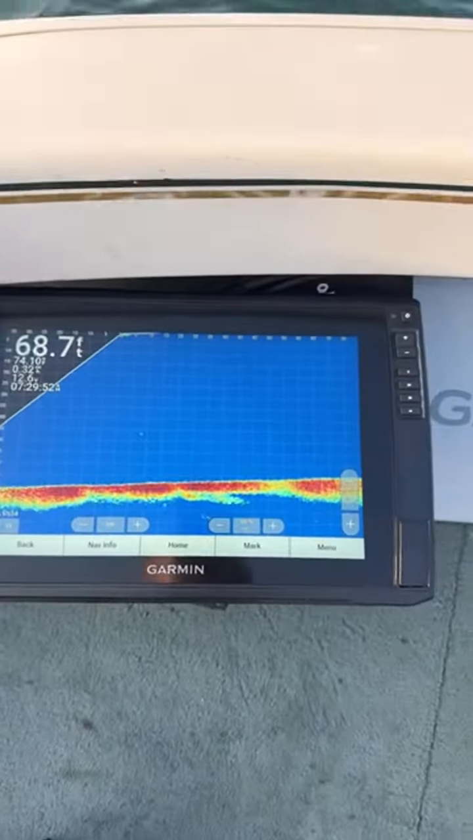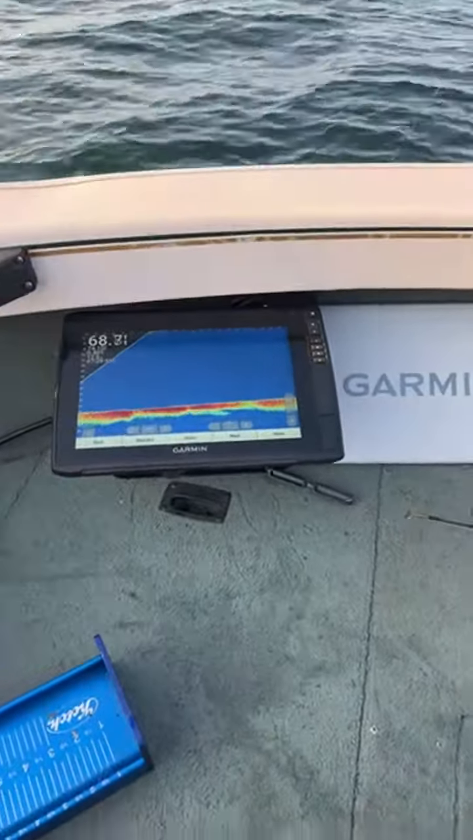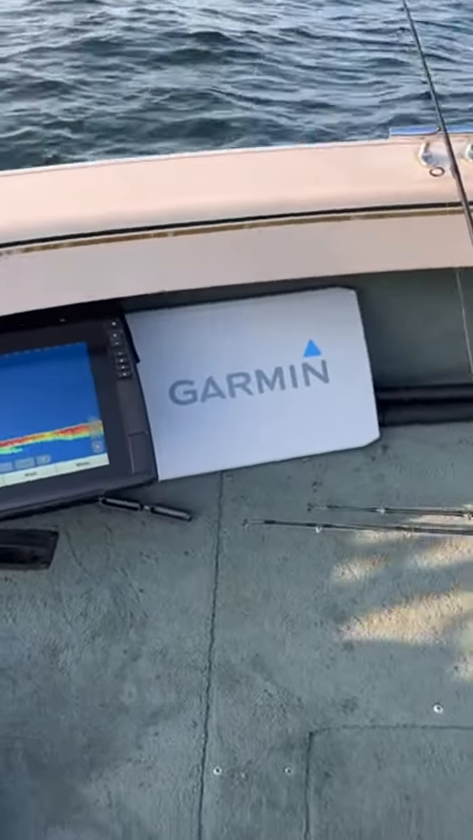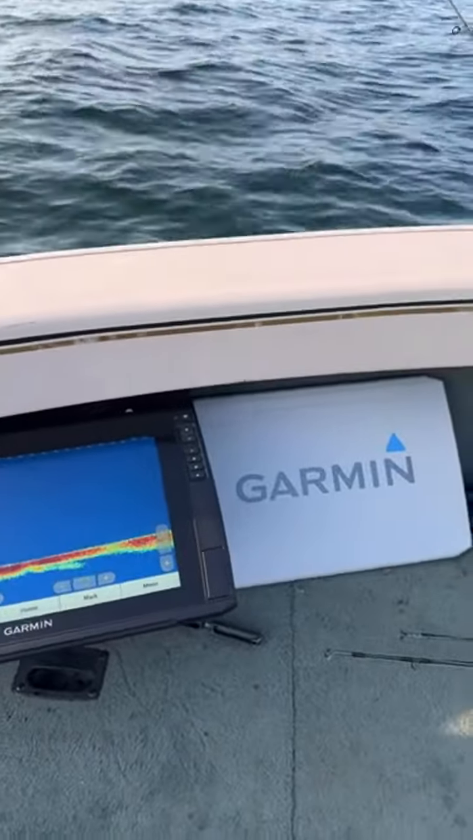And we're just dropping down on them, single marks, and some of them it's taking a little bit of coaxing, and then they turn around and swim away. But other ones, they're just crushing it. That 25, he crushed it before I could even get my GoPro on. So yeah, that's what's going on for right now.